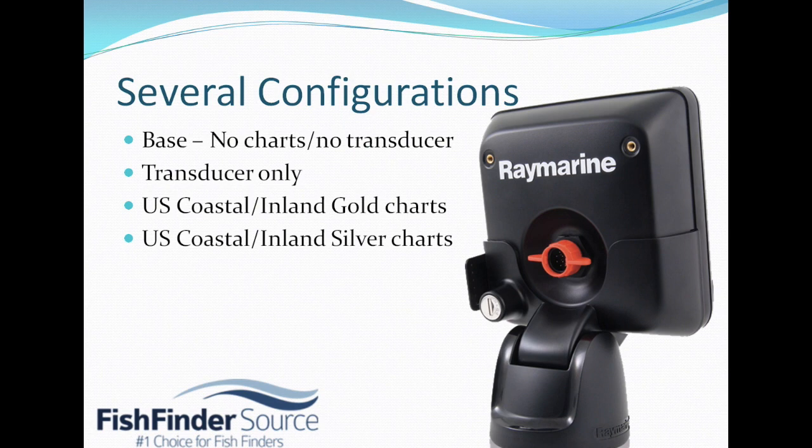There's lots of configurations available, so you can either get just the display itself without charts and without a transducer. You can get it with just the transducer only, or you can get it with the transducer and U.S. coastal and inland maps, and these are gold Navionics maps, which have more detail. Or you can get it with the U.S. coastal and inland silver Navionics charts, which are still pretty good, but it's going to be a little bit less detail, but still more than enough for most anglers and most fishermen.